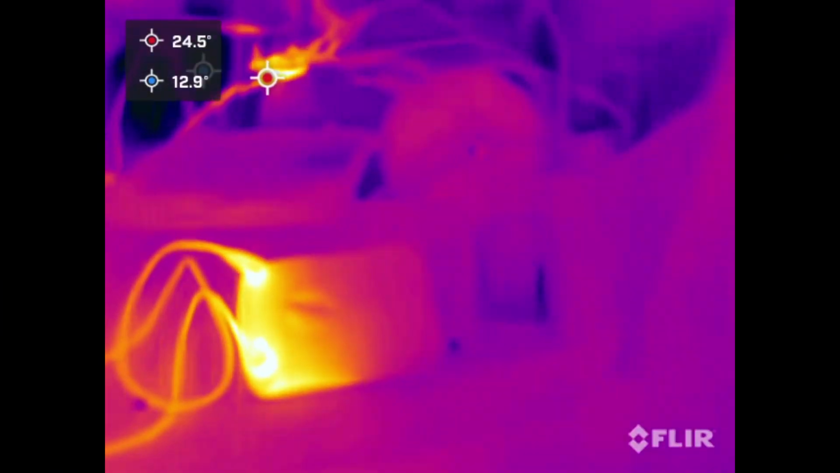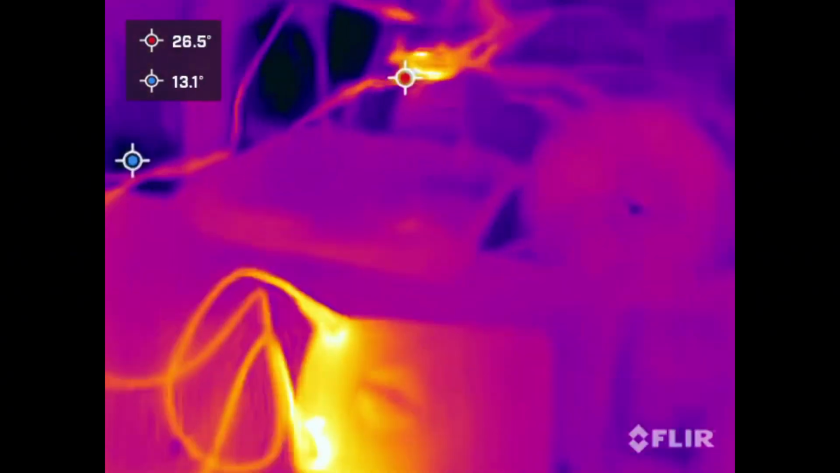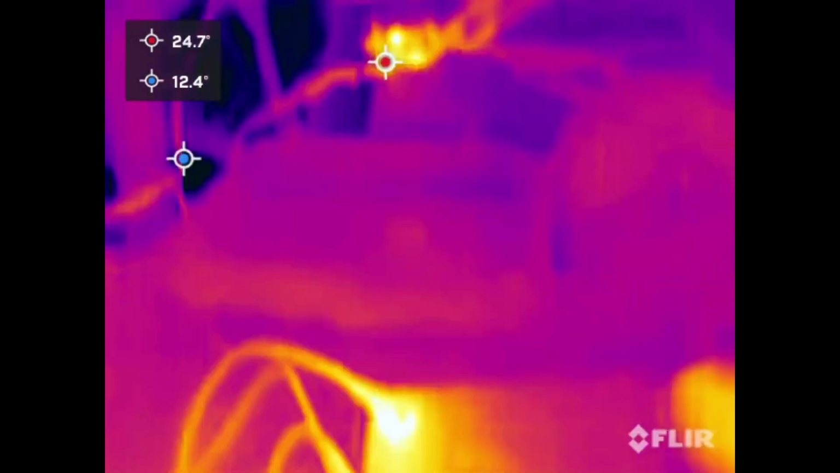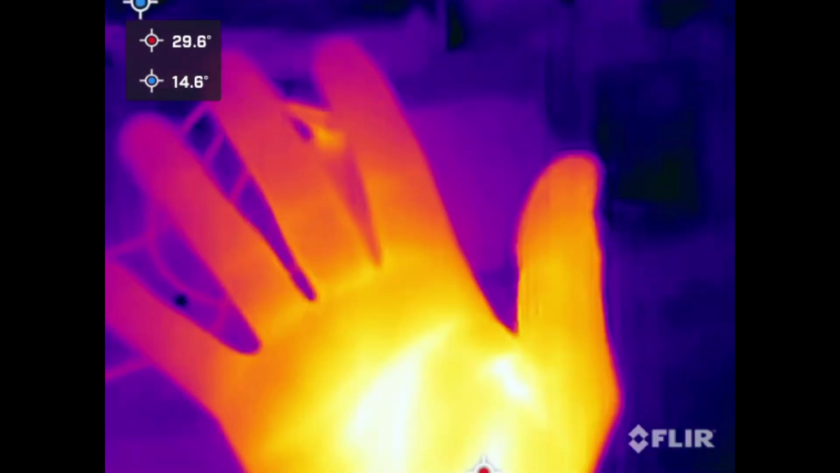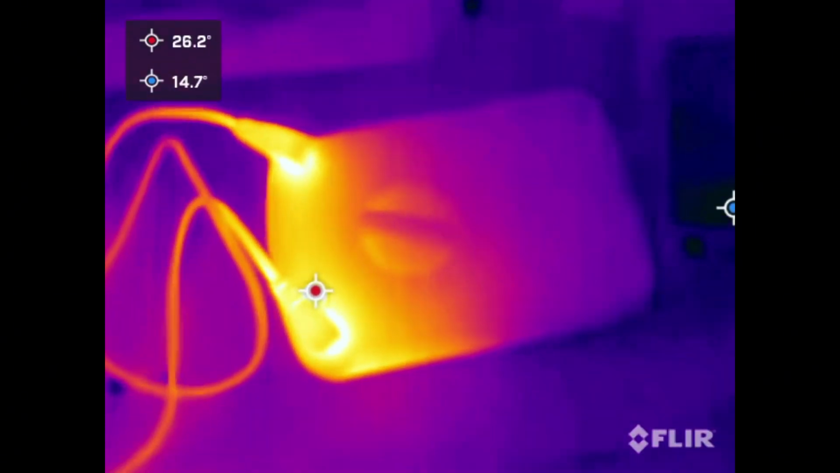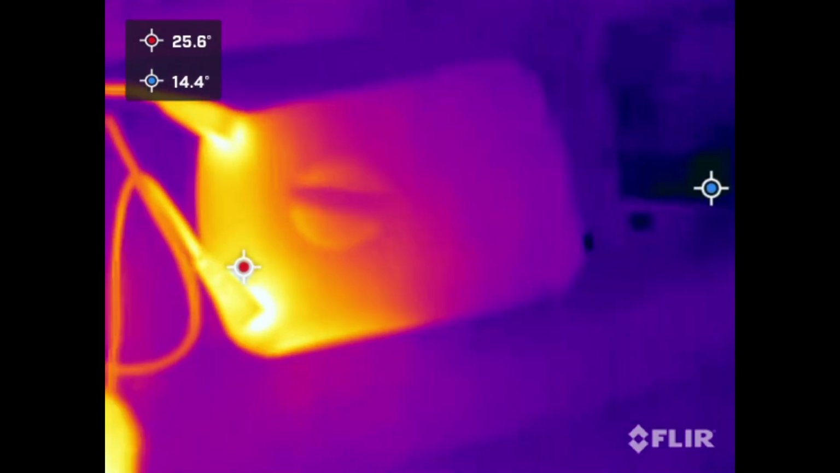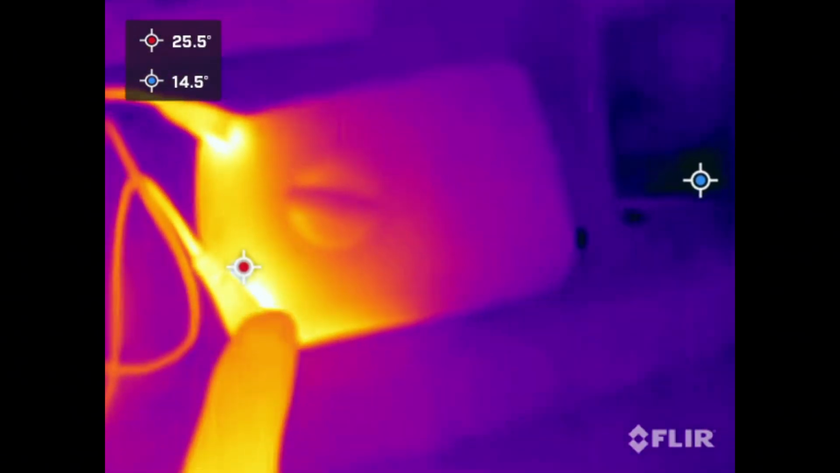Okay, thermal imaging camera is on. We're using a FLIR thermal imaging camera onto the iPhone. Now you can see just that 4 amps, that's my hand, that's the heat of the hand, and you can see the heat of the 4 amps going through the multimeter. I'm actually waving my finger in front now, so you can see it picks up the hottest part.